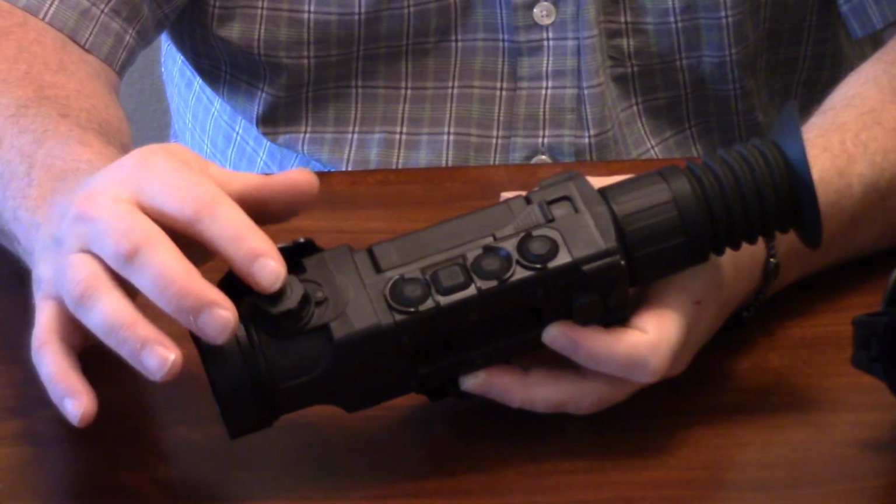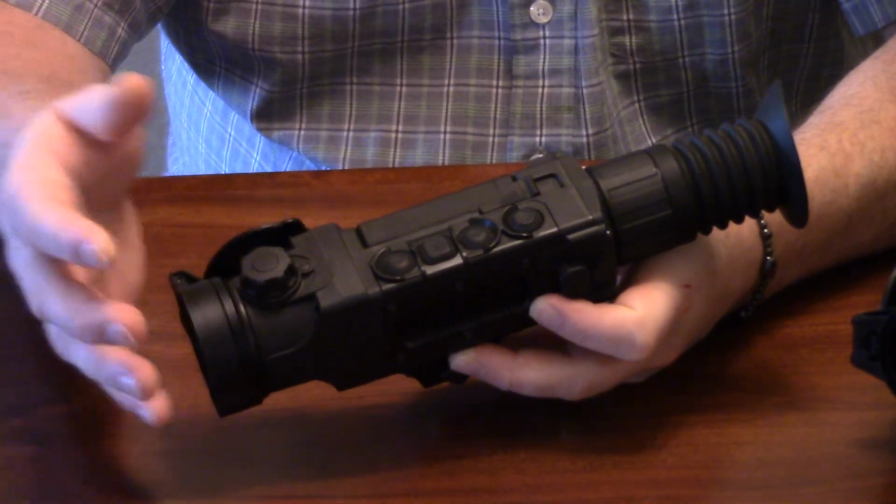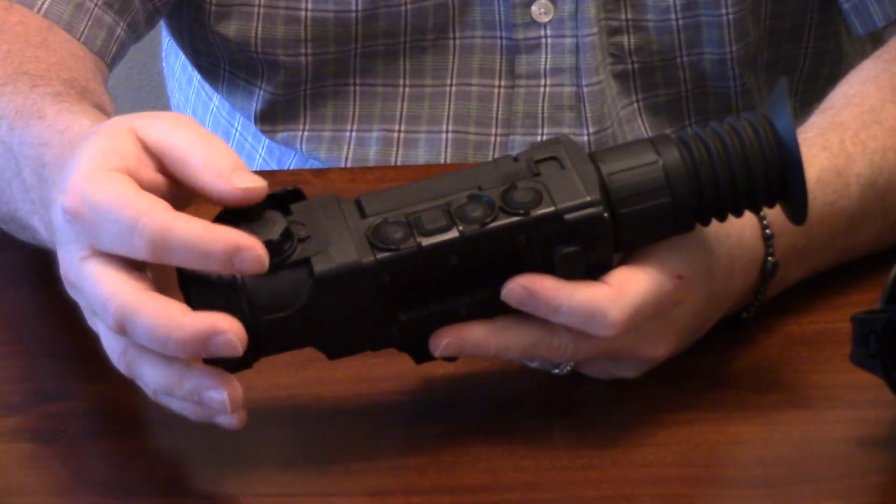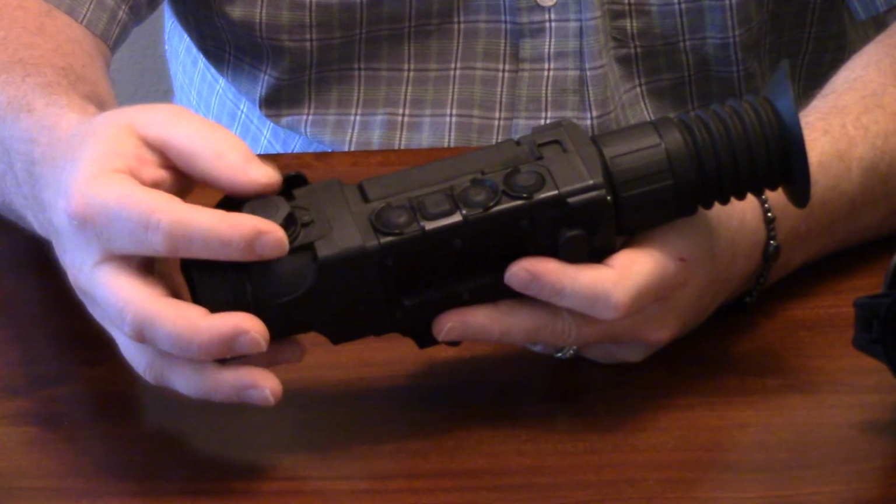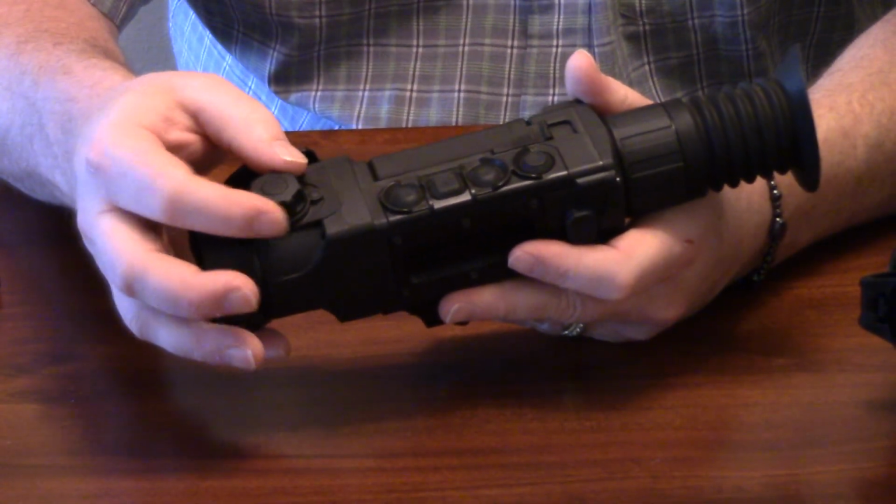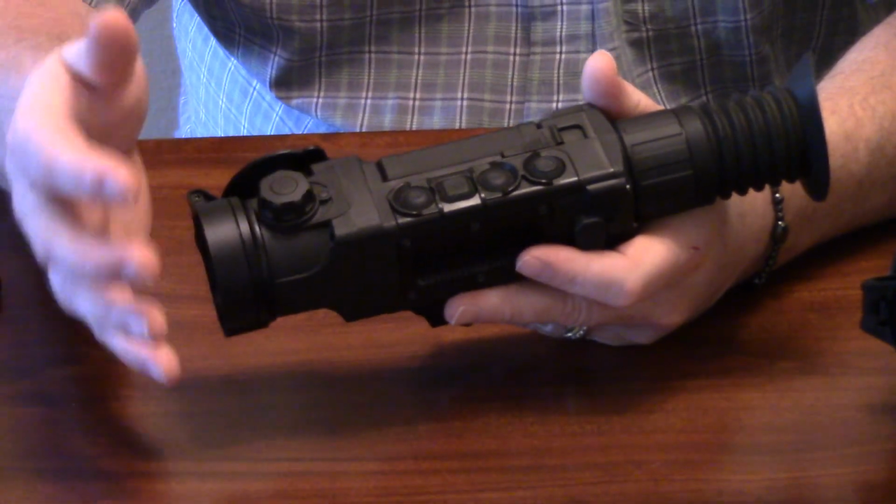The focal adjustment is up here, but typically you're going to make that adjustment on anything past about 20 or 30 yards, and you're barely going to ever touch that knob again. The thing is just going to put out outstanding clarity. If you get a little closer than that, you might find yourself making some focal adjustments.